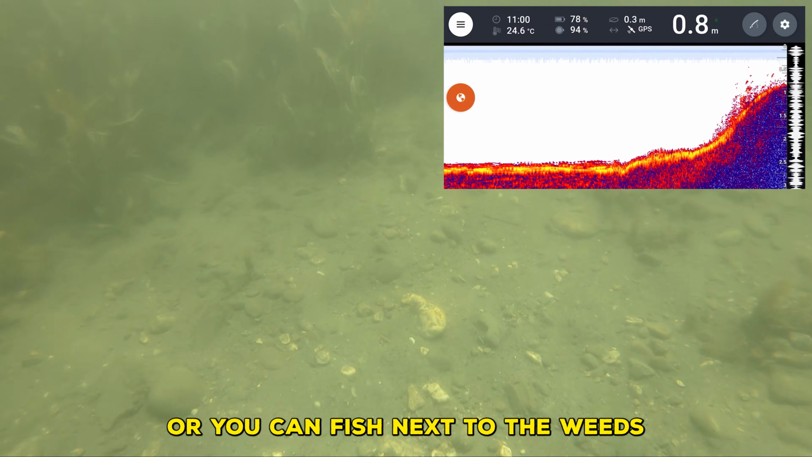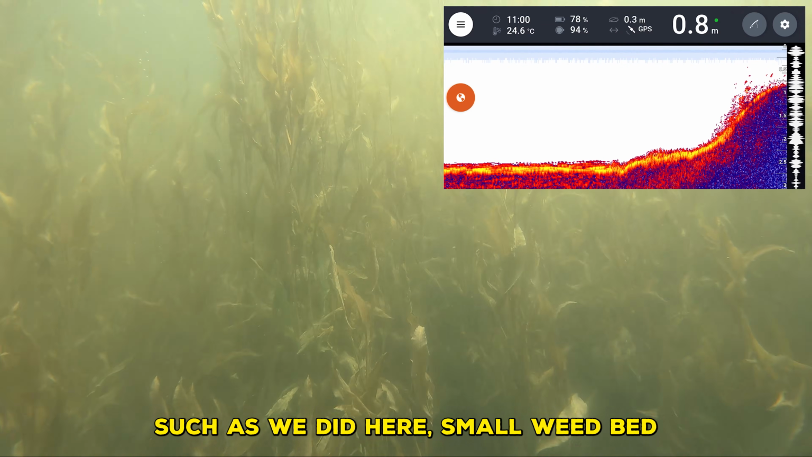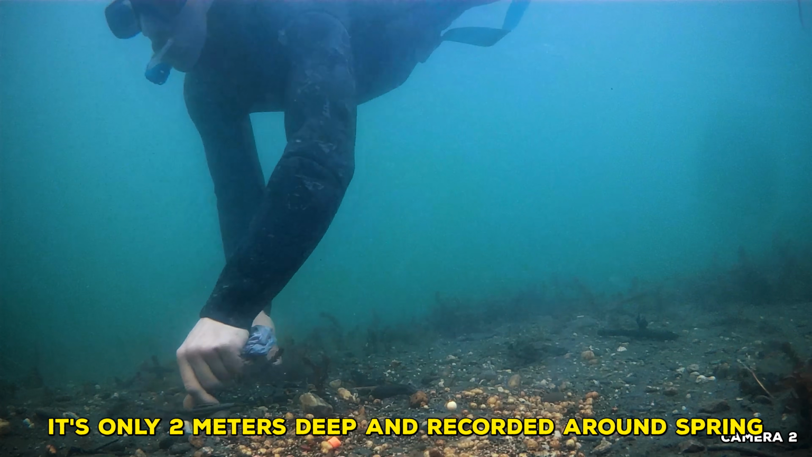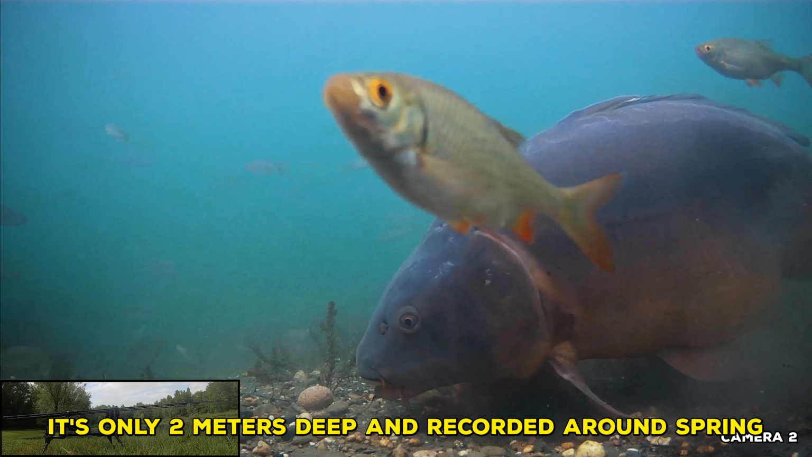Or you can fish next to the weeds, such as we did here. A small weed bed with stringy weeds and a hard bottom next to it. Here it's only 2 meters deep and recorded around spring.